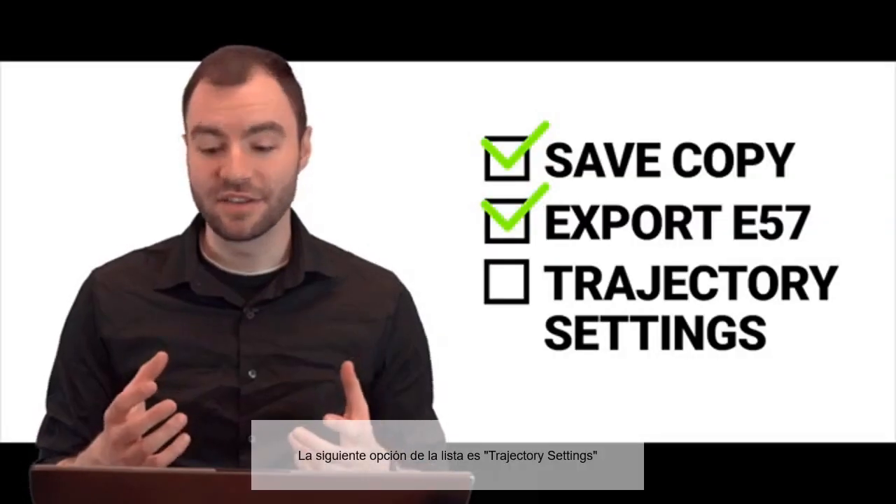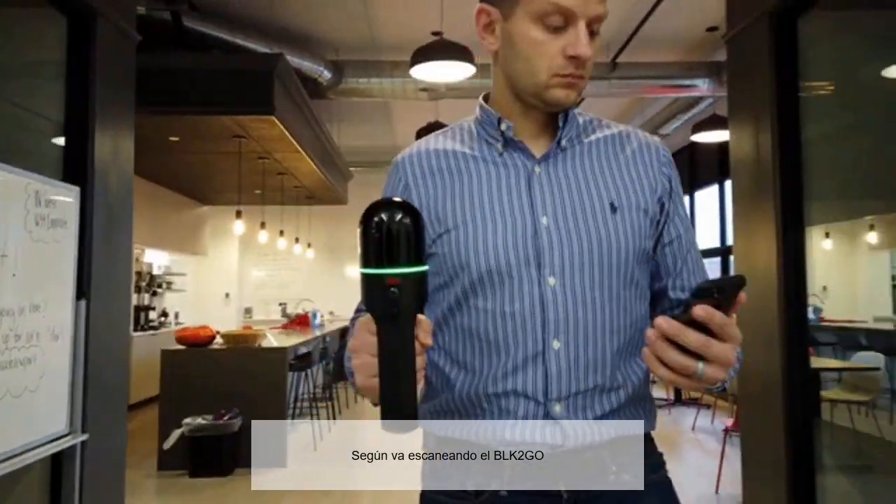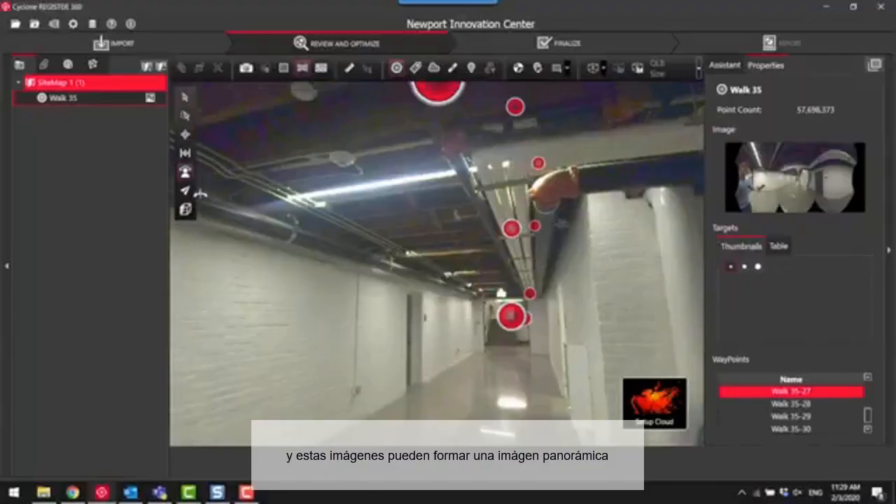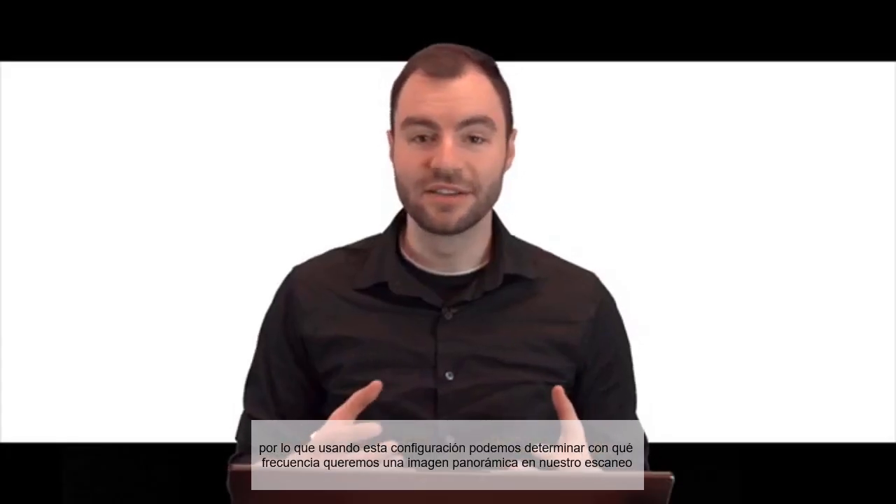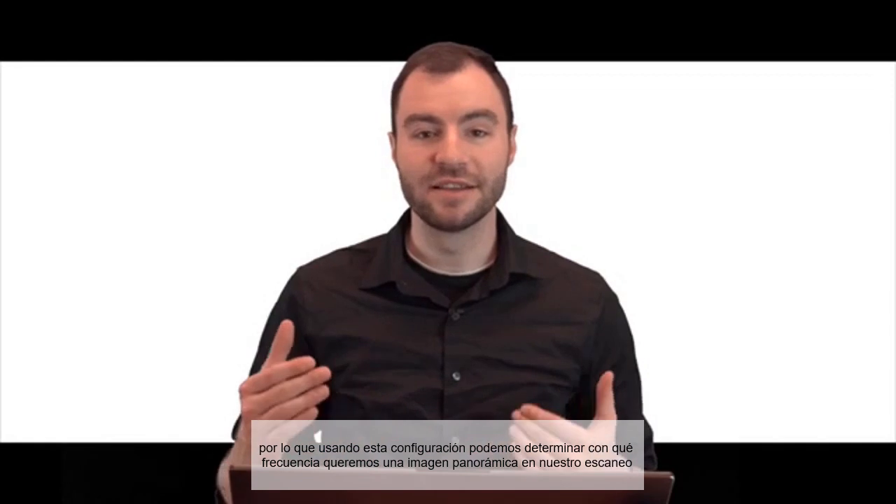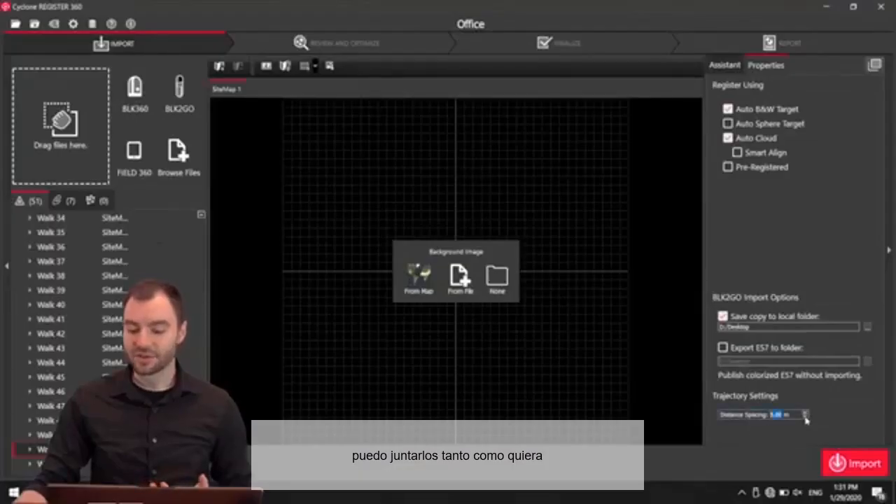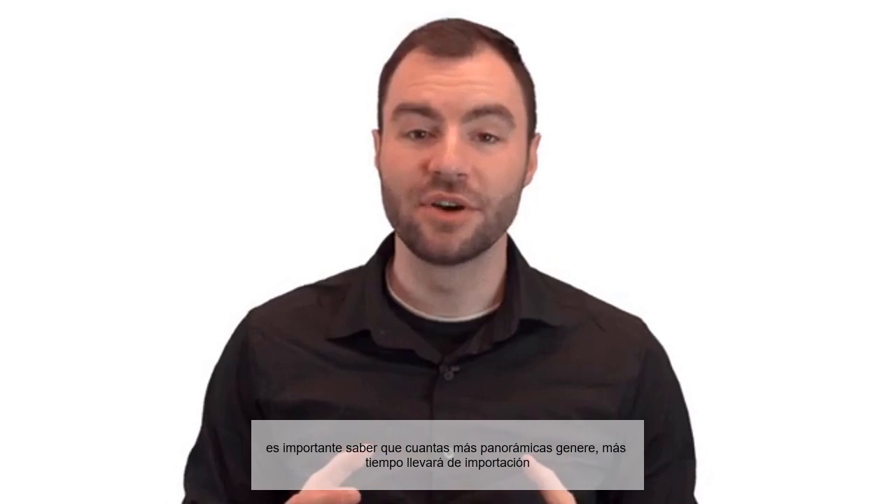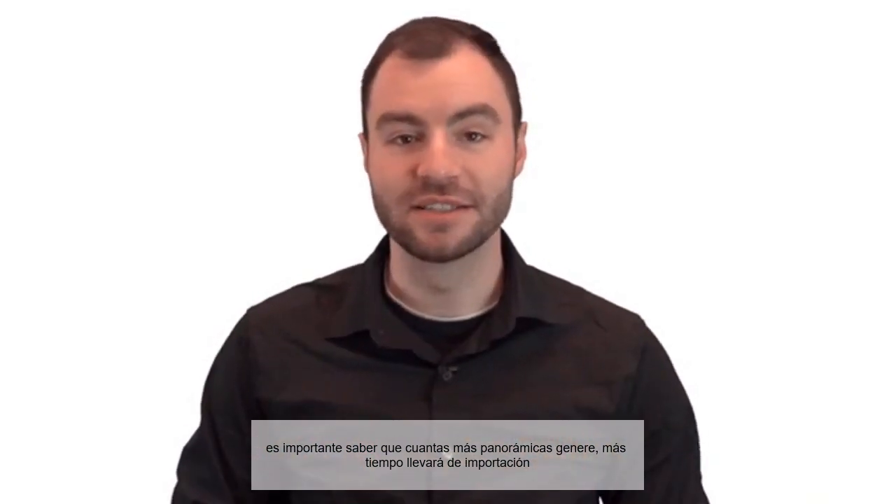The next option down the list is Trajectory Settings. As the BLK2GO is scanning, the three cameras around the outside are constantly taking images. And any of these images can be created into a panoramic image. So using this setting, we can determine how often we want these panoramic images in our scan. I can make them as close together as I want, or as far apart, depending on my project. It is important to note that the more panoramic images that I generate, the longer the processing time will take.